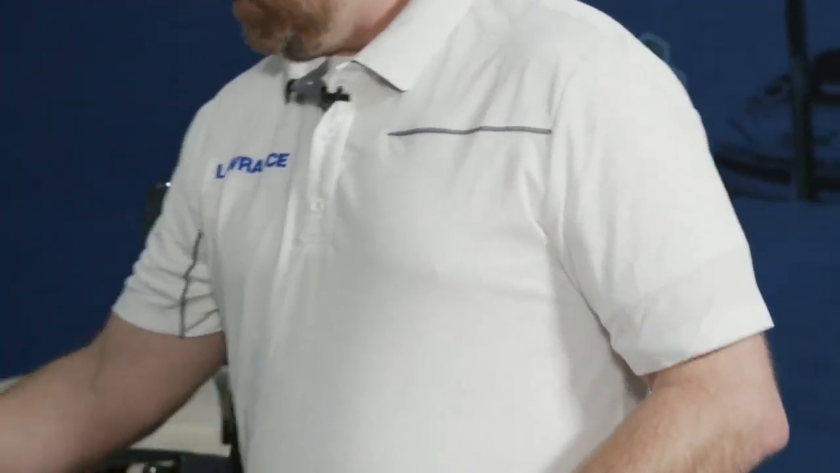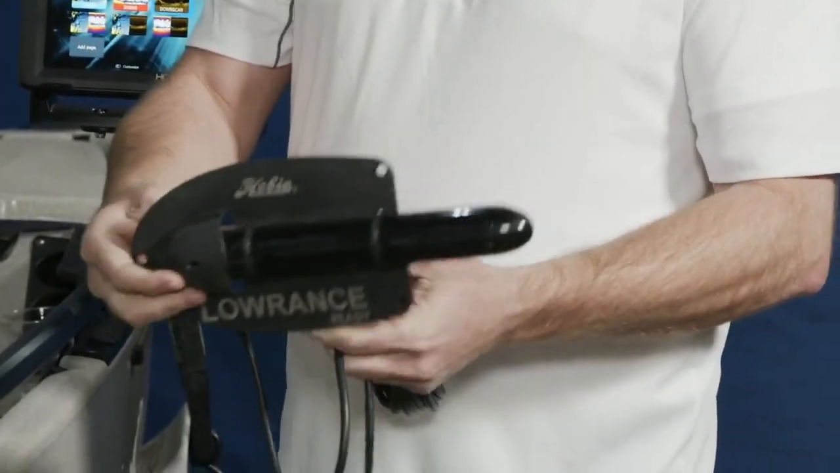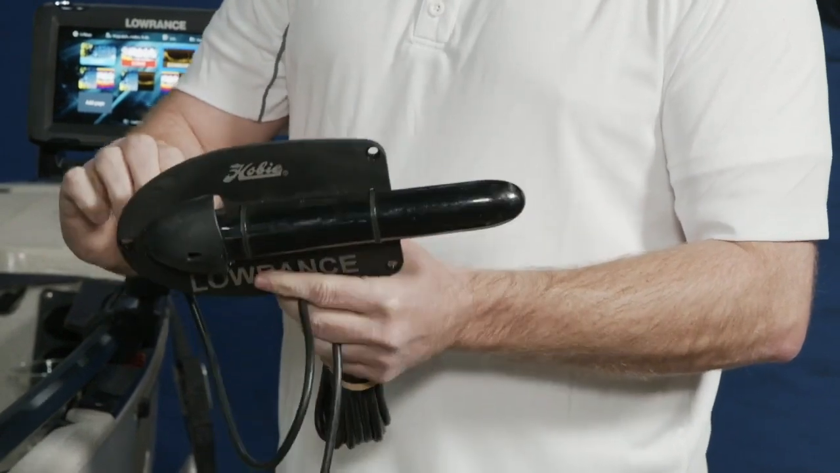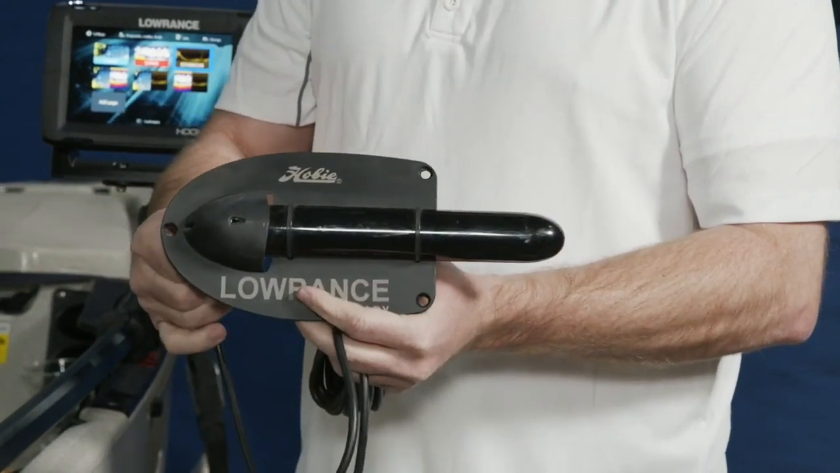People ask me what does a triple shot transducer look like, and here's one. This is actually mounted up to my Lowrance Ready plate. This isn't how the transducer comes, but this is how I had it in there for testing. But the transducer itself is that long, and this has conventional sonar, downscan, and side scan in it. So this is for the triple shot models.